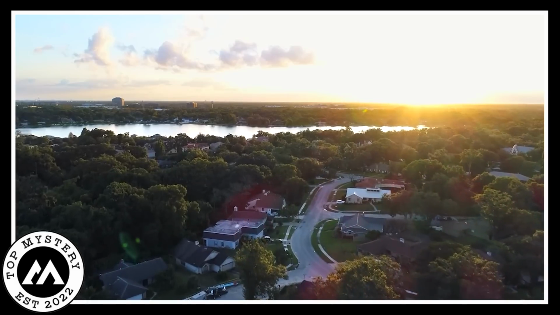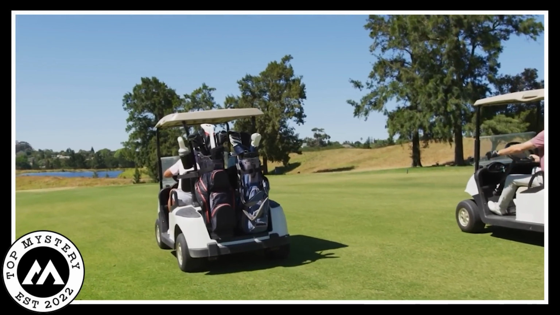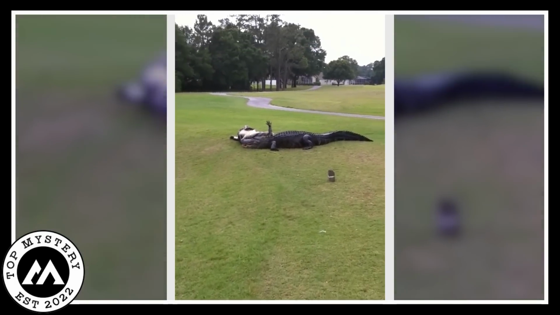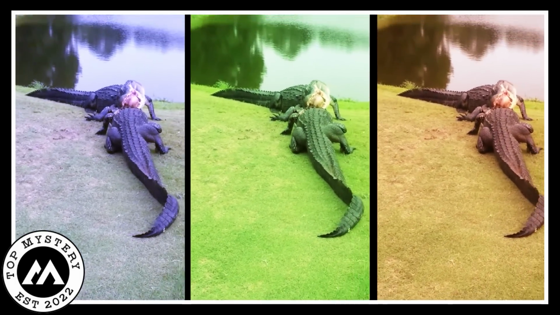In the eerie setting of Tampa, Florida, specifically at the Cursed Eagles Golf Course, a group of unsuspecting men ready to tee off stumbled upon a nightmarish spectacle that would haunt their dreams. Their eyes widened in terror as they beheld not one, but two colossal 11-foot gators locked in a grotesque supernatural battle near a sinister pond.